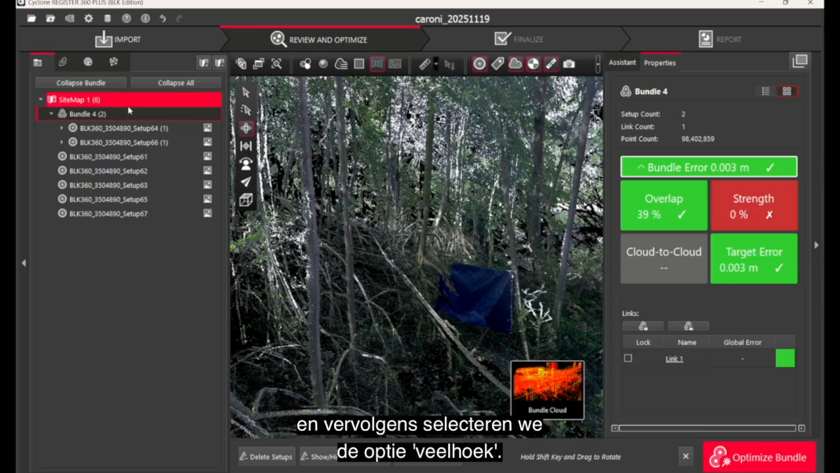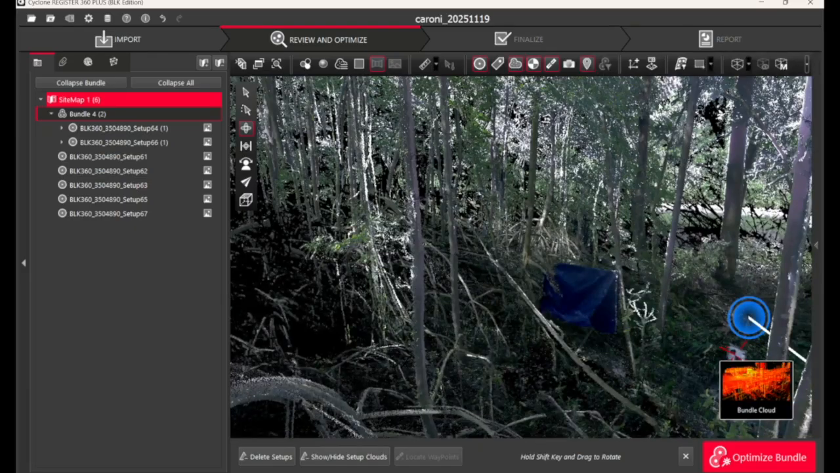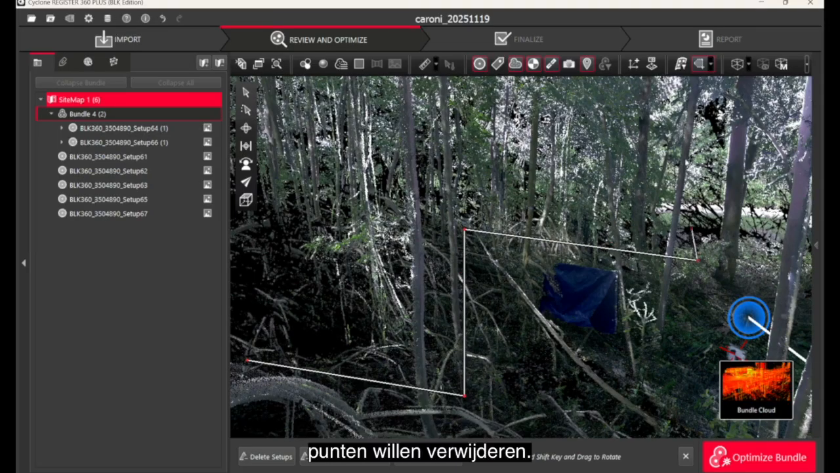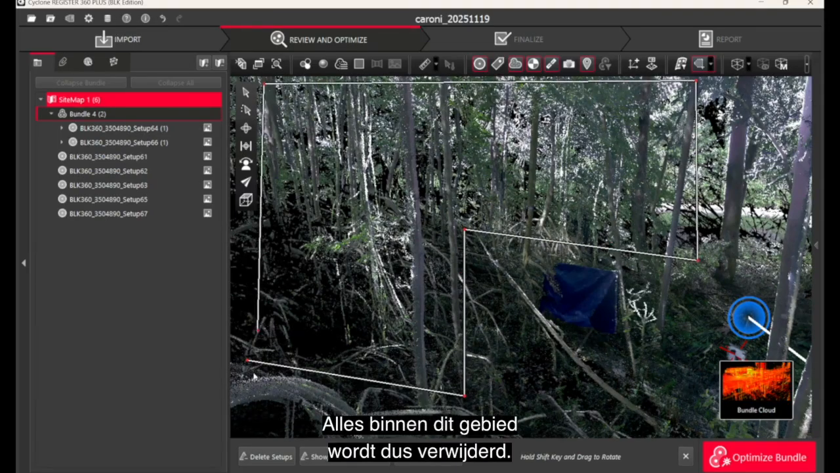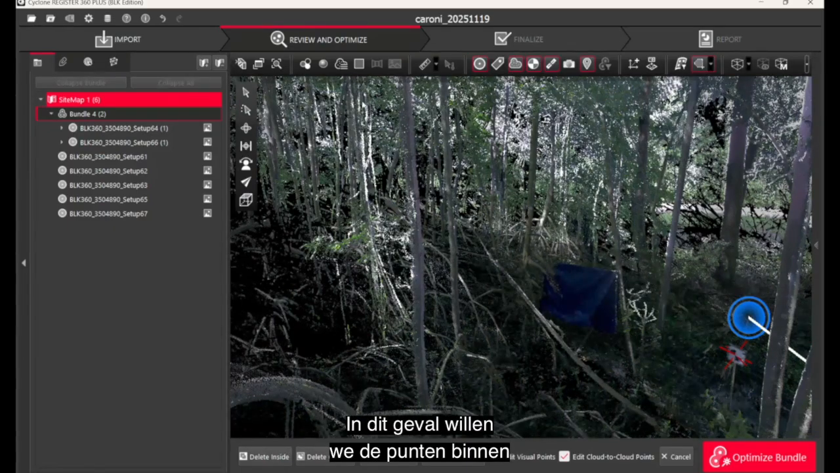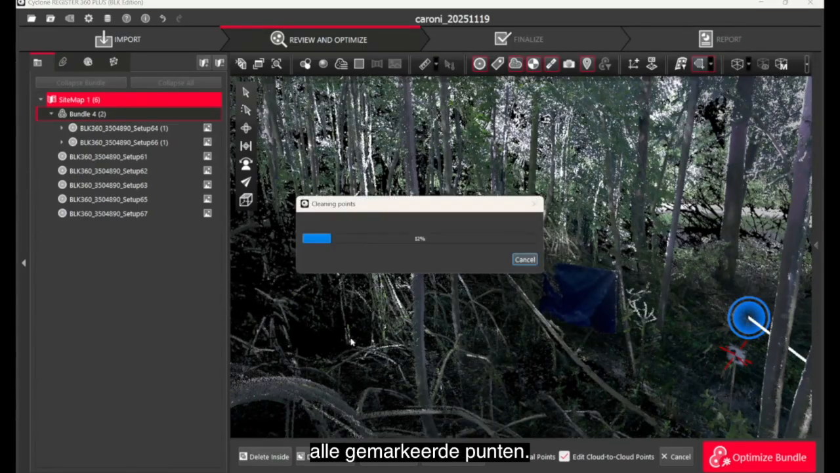and then we will select the polygon option of here, and draw a polygon around the area that we would like points deleted from. So everything in this area will be deleted. Ensure that Edit Cloud Points is selected and say delete inside or outside. In this case, we want to delete inside of this polygon, which is all the highlighted points.